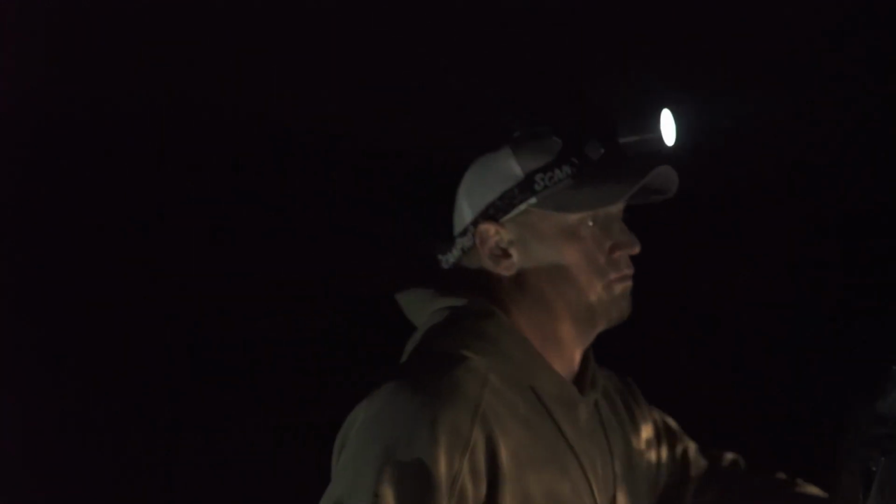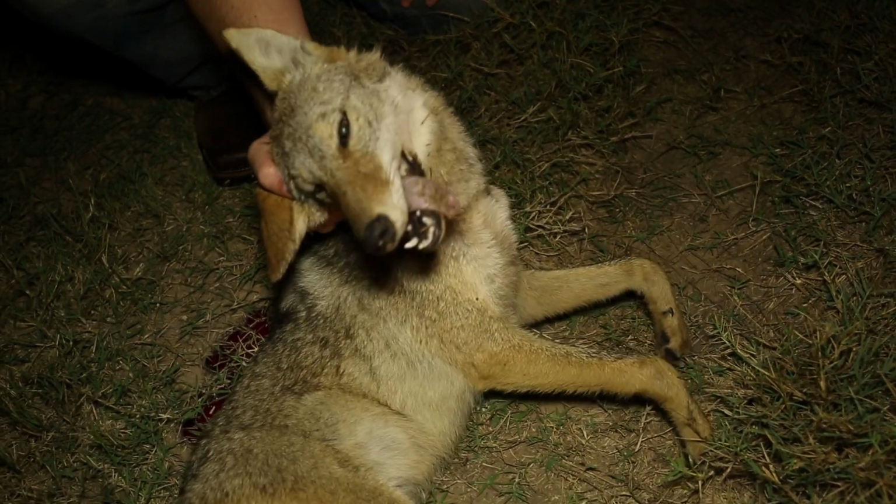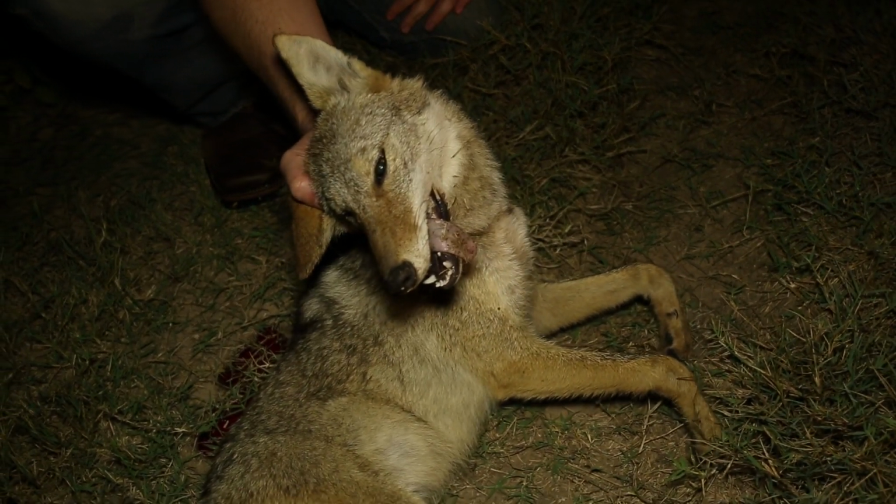Number 2 of the evening, another first-year coyote. 2 out of 2 ain't bad. This one's doing the Michael Jordan.